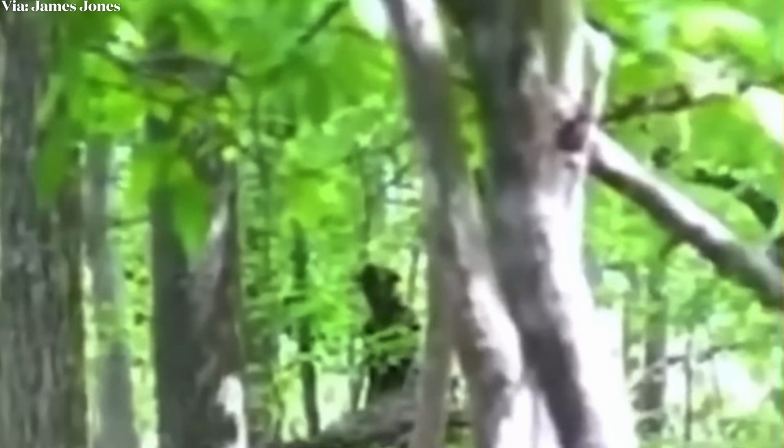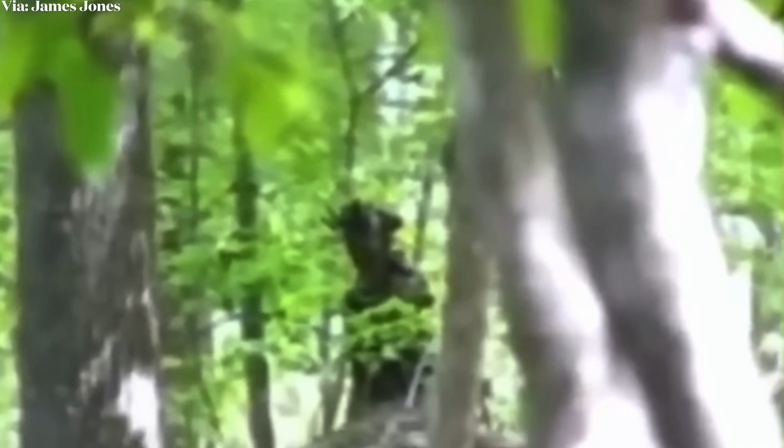This weird forest encounter has had the internet buzzing recently. A man named James Jones was hiking one day. He was walking by a particular area when something out of place caught his eye. Here's what he saw. He stops and records what looks like a tree man or something. He was freaked out and genuinely puzzled by what he was seeing. Zooming in and slowing the footage down, it almost resembles Groot from Guardians of the Galaxy.